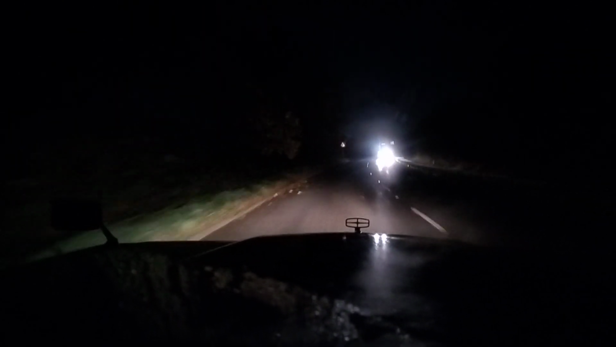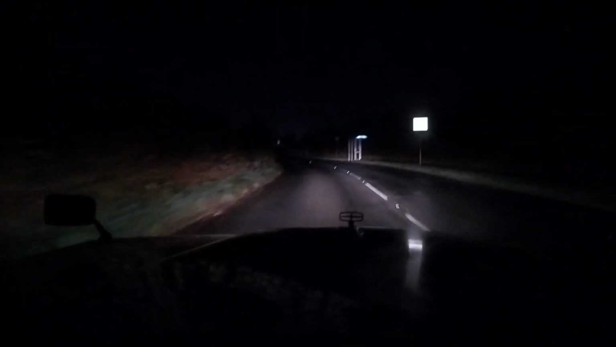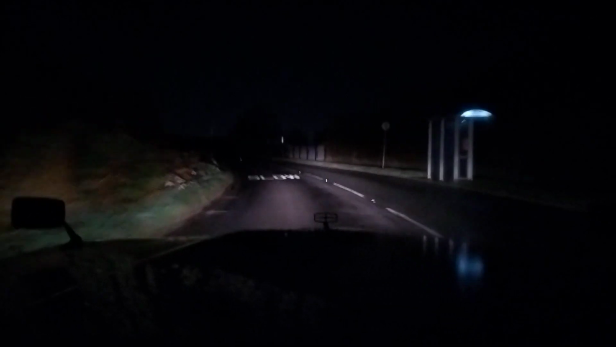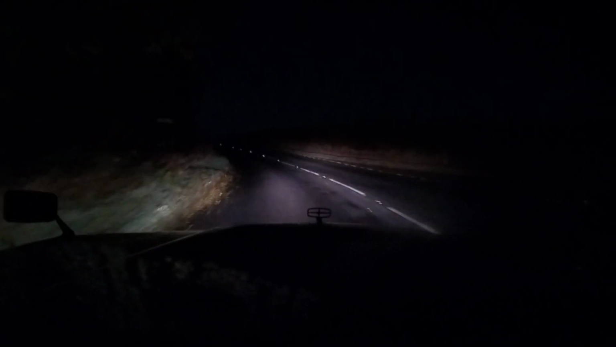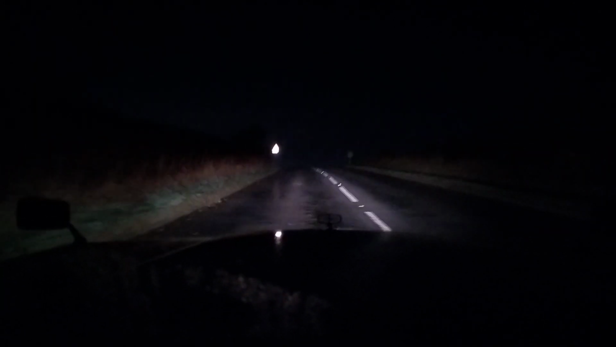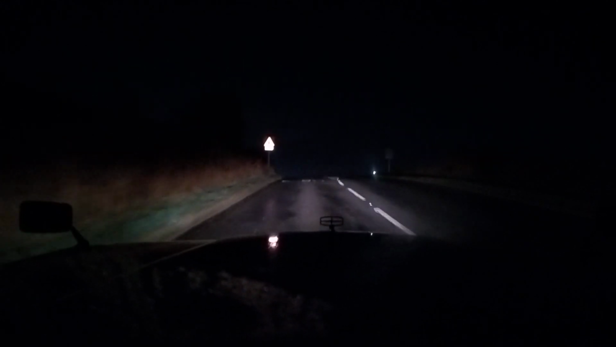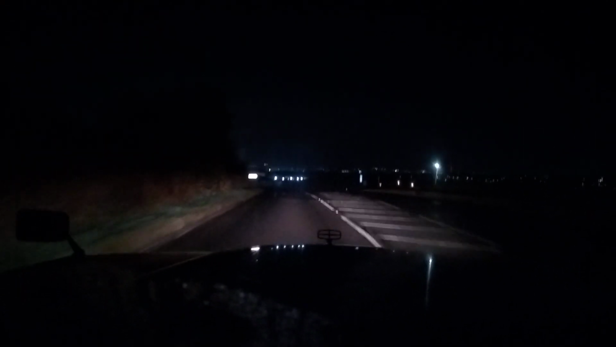They're not going to be the lights of a 7 Series Beamer or something, but as you can see, when I'm up on high beam, I haven't got an issue. Perfectly fine from my side. I don't know how good the camera's picking it up, but we'll take you around anyway. So that's what somebody's asked for.